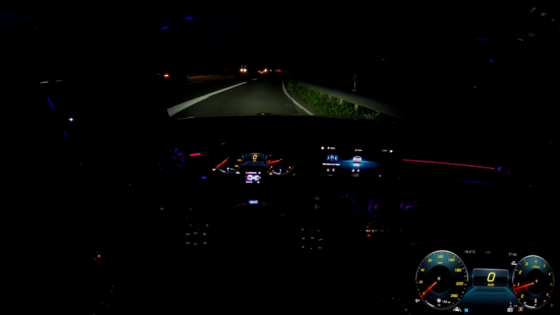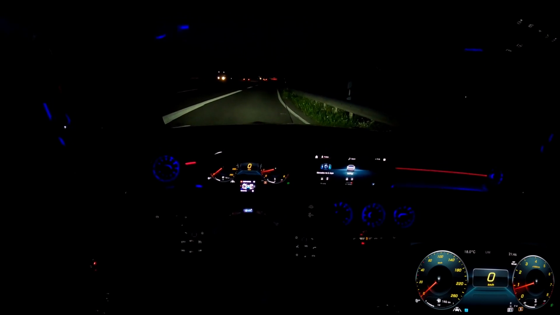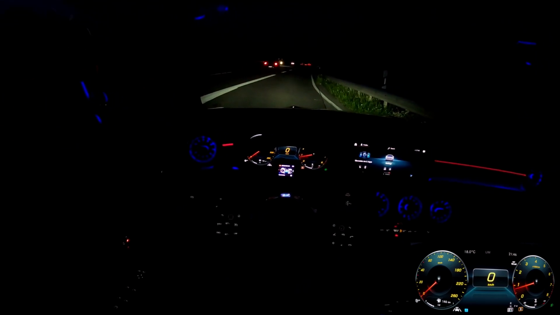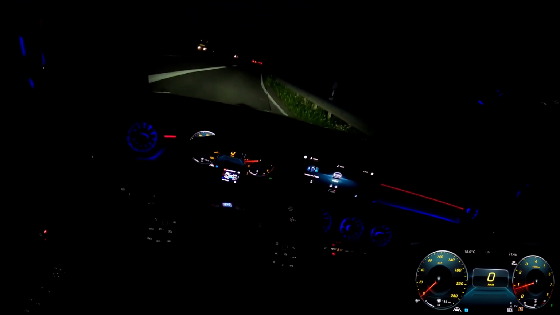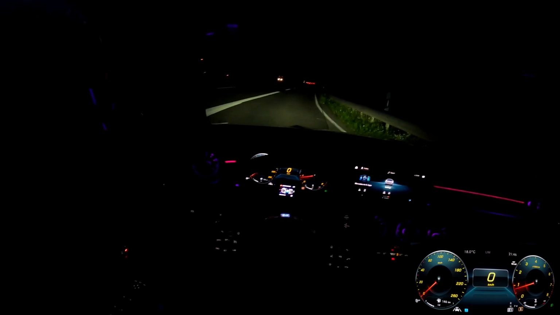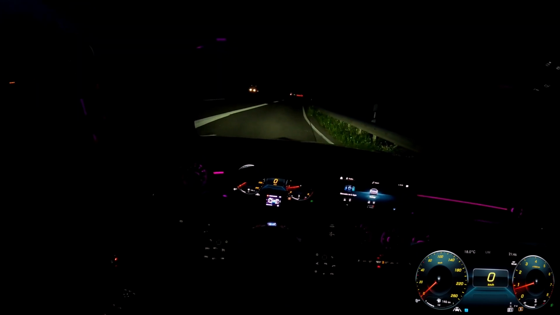We are on the Autobahn now with the 2021 CLA 180. It is a bit dark right now, just so you guys can see the ambient lighting. I hope the camera can pick it up. It's really a party trick of most new Mercedes nowadays. The car is in sport mode. The AC is off. We're just going to go ahead and launch it, see how it goes, and then I'm going to come back and tell you guys what I think.